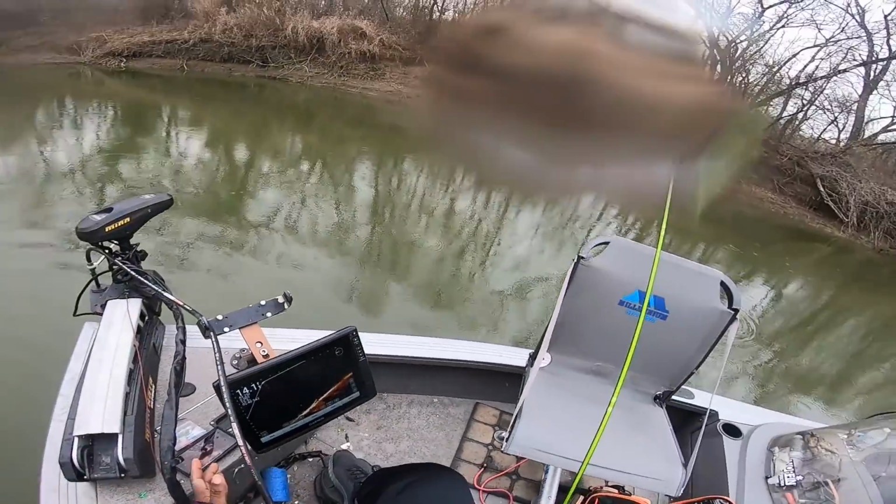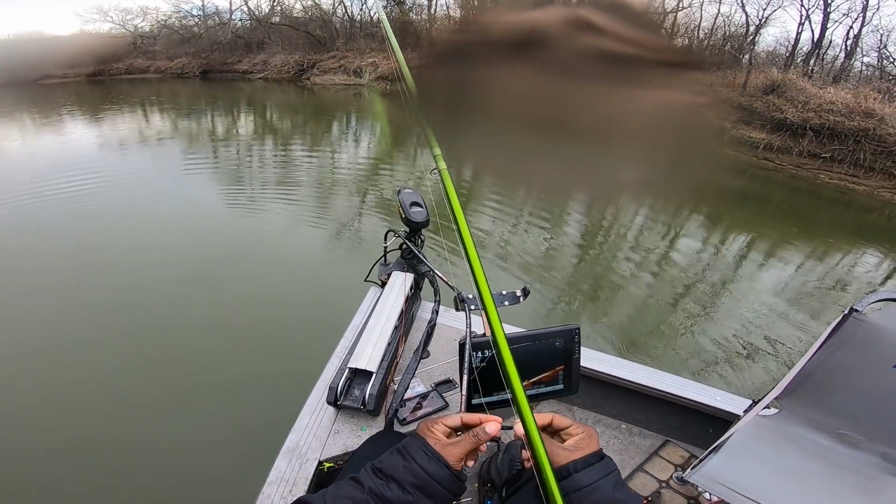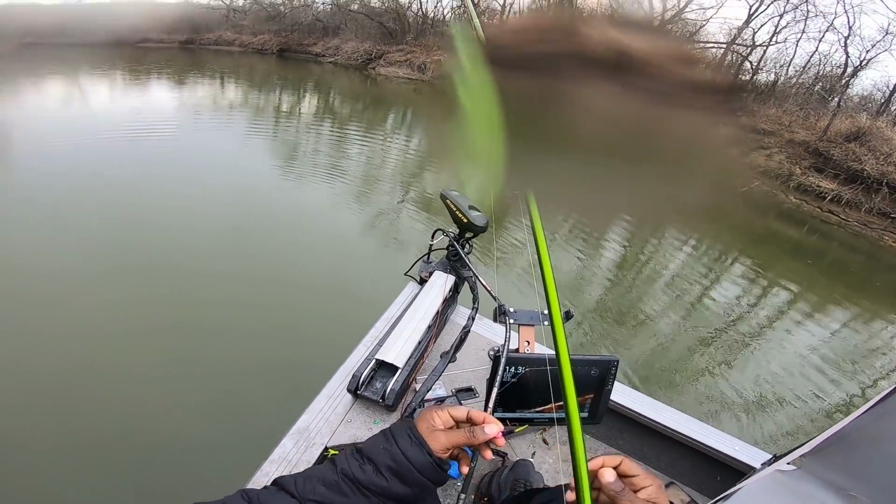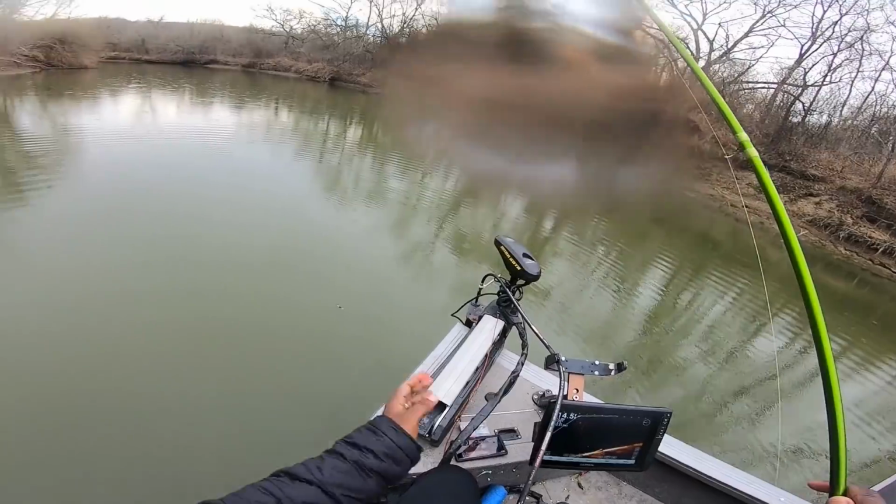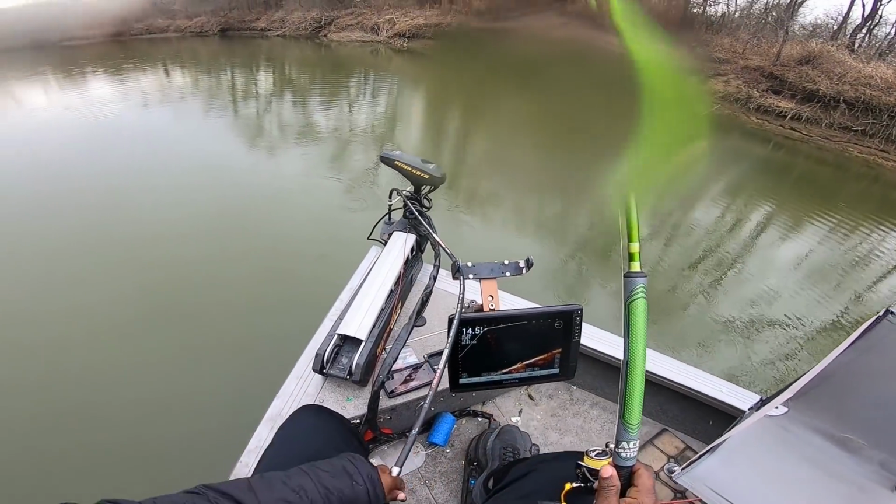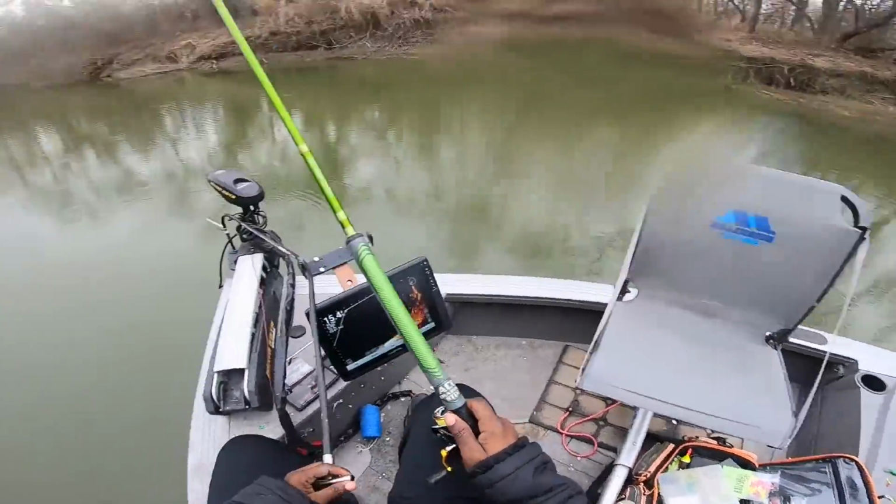All right, y'all, I'll tell you, I did make a real quick switch, especially after hanging up, to a purple and chartreuse hand tie with a pink head. Again, I got that from Sasquatch out at, what was that, Toledo Bend, Dad? Yeah, at Toledo Bend.